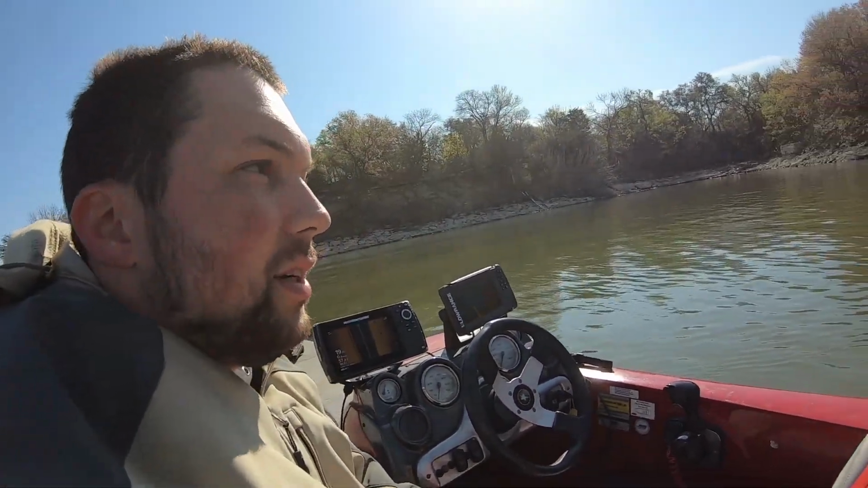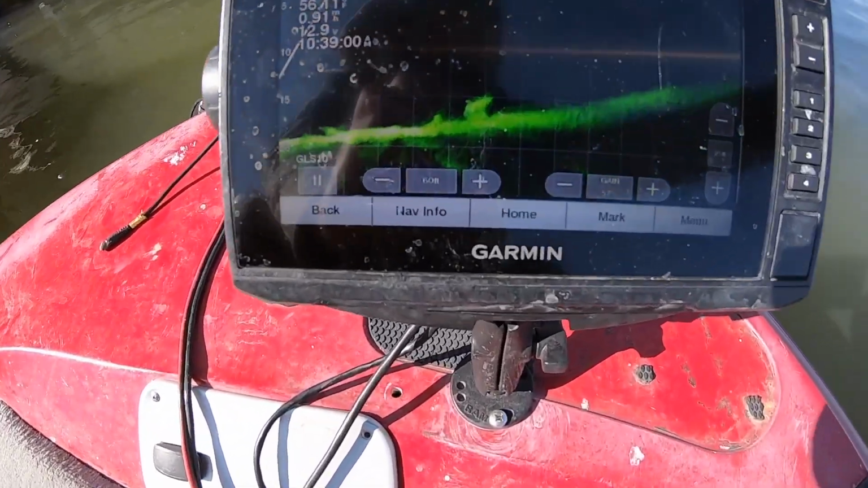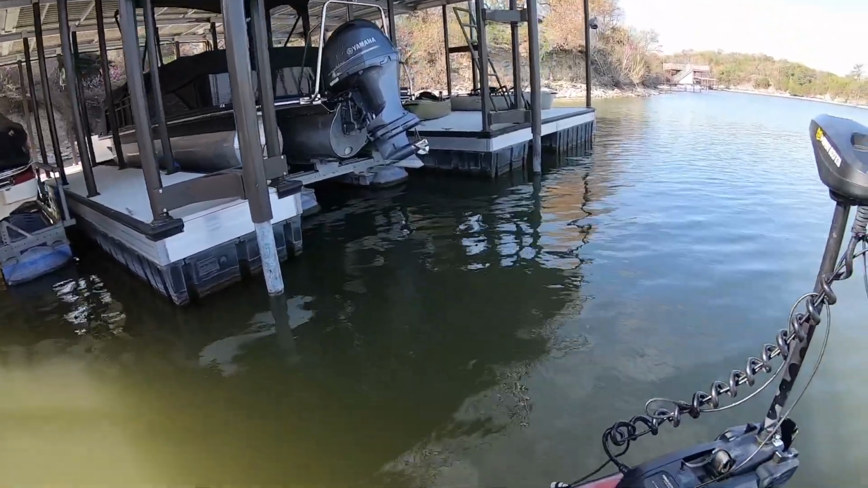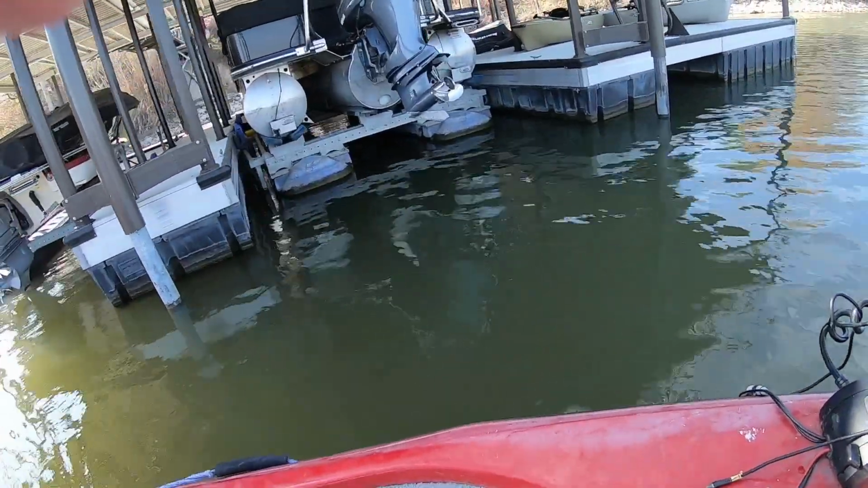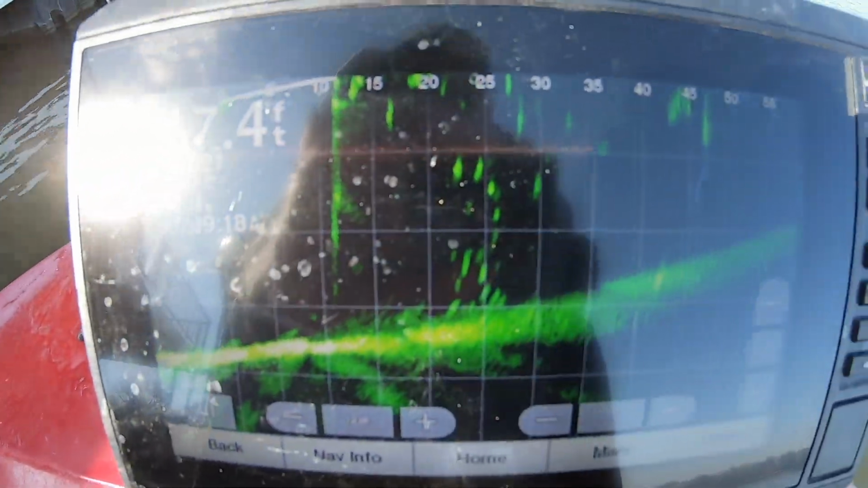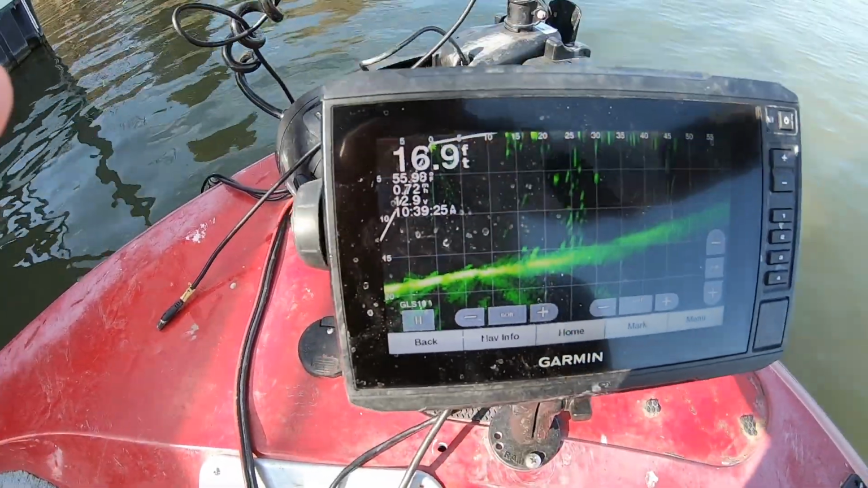So let's get up here and look at the live scope and see. All right, so we're gonna get up here and look. Oh yeah, you see that, guys? It's crappie under this one. Right where they should be too, right over here underneath this platform part. Gonna see though where they're kind of like right here. Look at that. You see them right here for the glare. About that right there. There's not a ton of them, but there's enough that we're gonna fish right there.